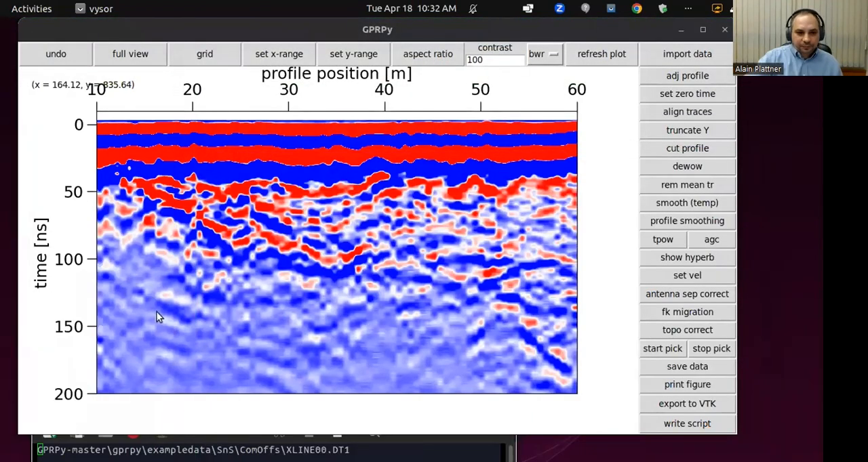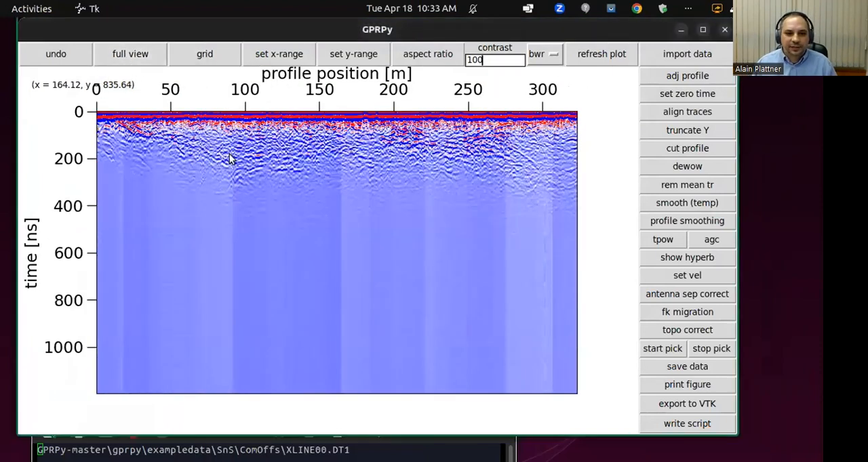Okay, so once you're stuck into these narrower views and you want to go full out, you just click full view again and you see everything. Okay, I'm not going to go into aspect ratio right now because aspect ratio between time and profile position is a little bit difficult, it doesn't make that much sense, let's say.